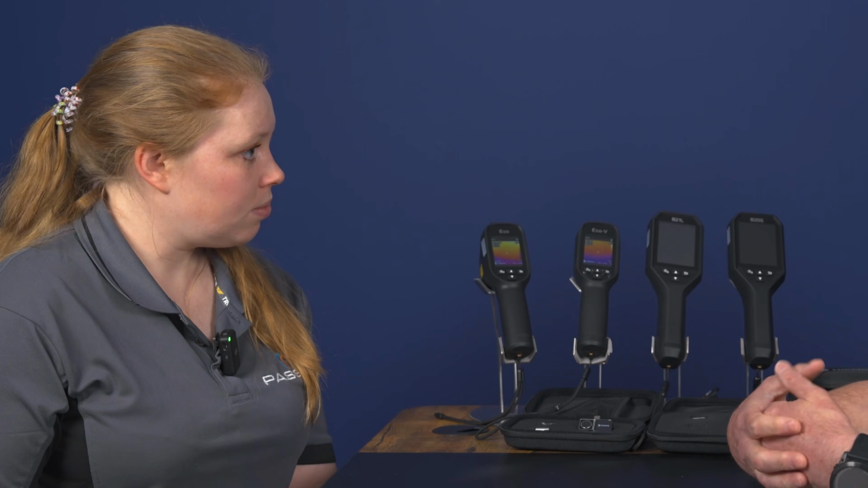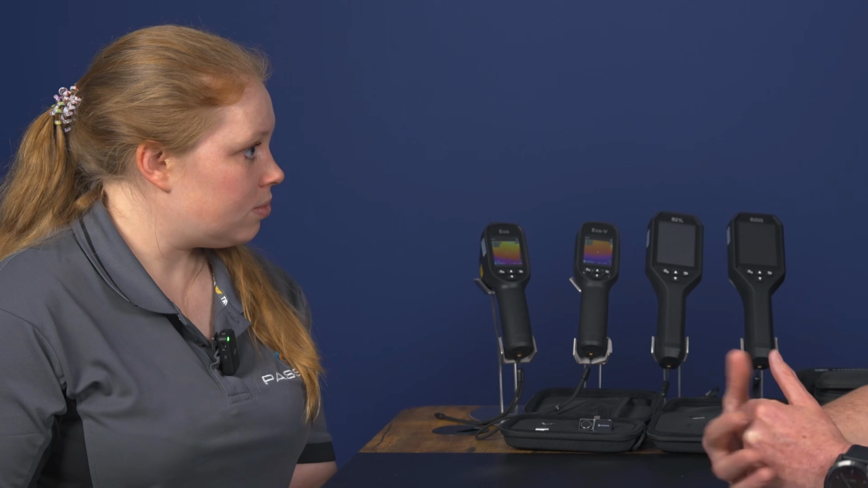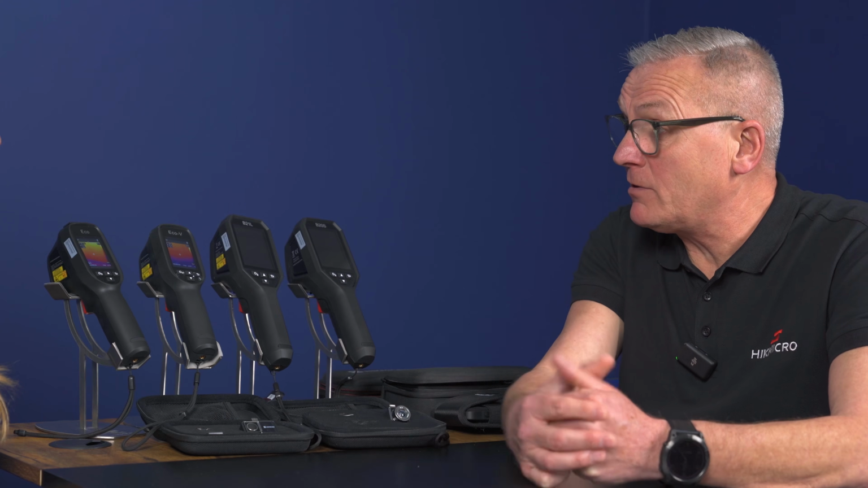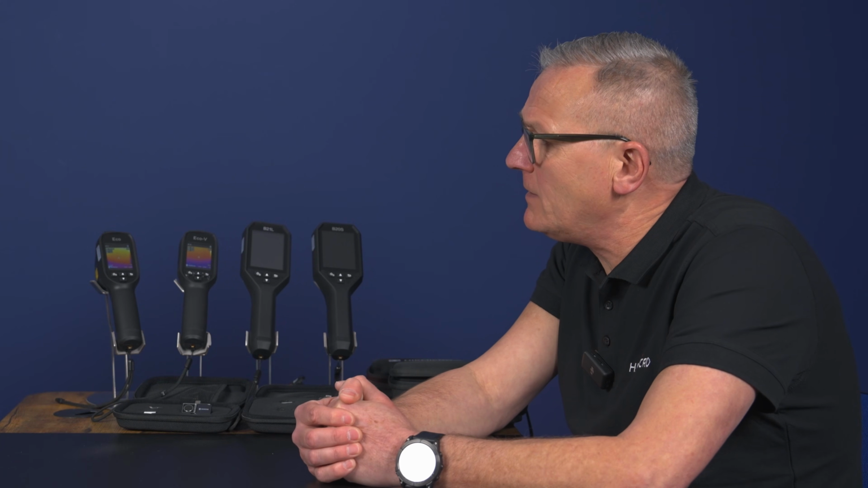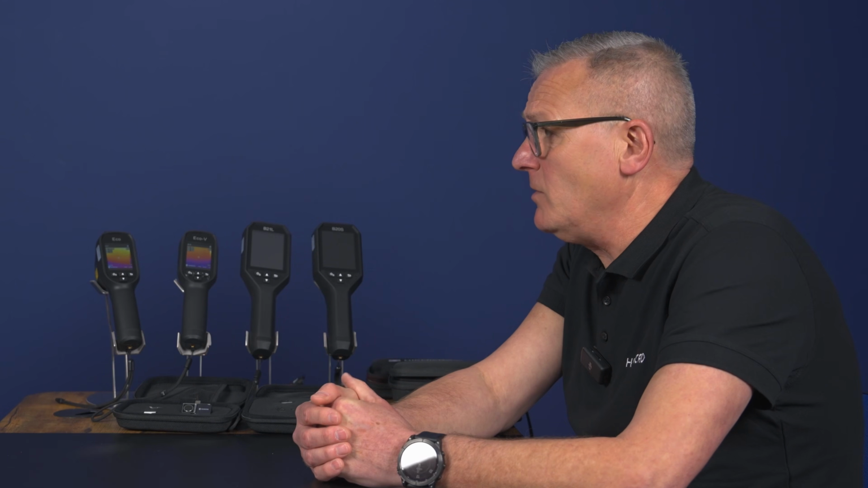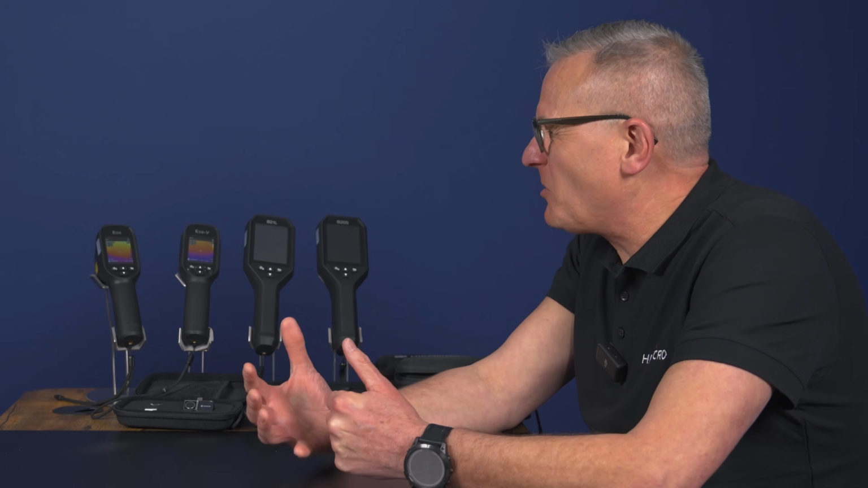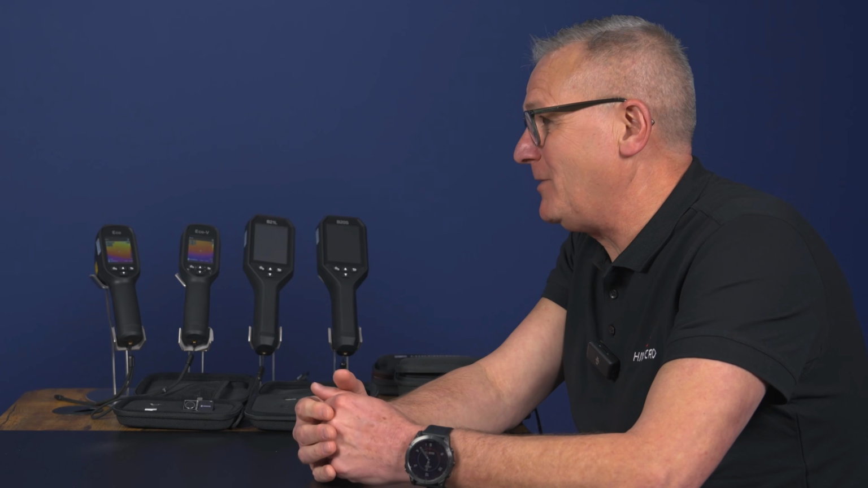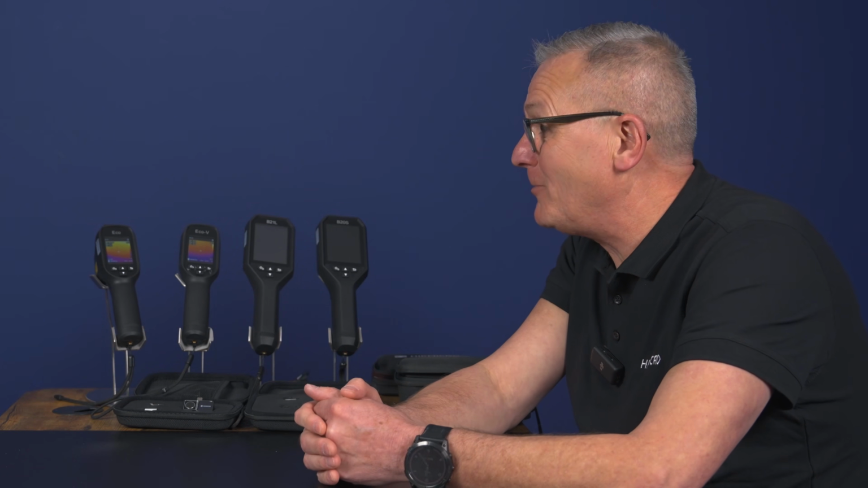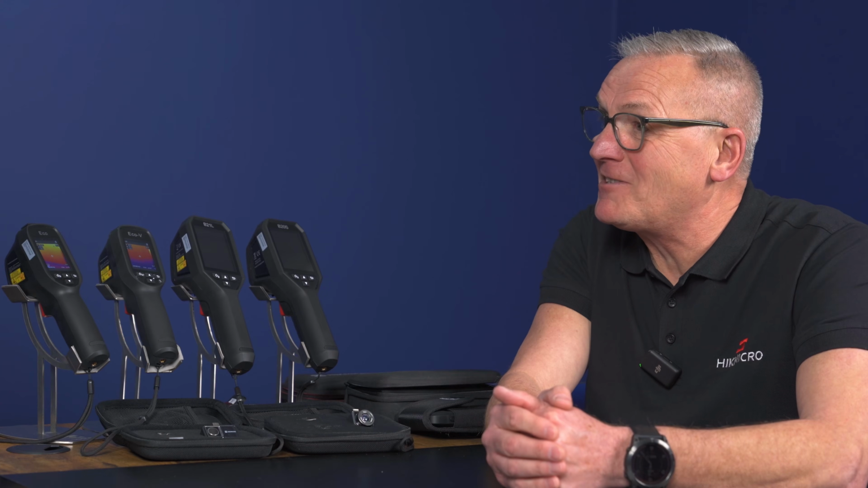The Mini, if they just wanted a quick reference and they don't want to use the app as well, with Hikmicro Viewer app, and they want to do a little bit of a report, that's when I'd really start to recommend it. It's good in harsh environments, but the Eco is a tool that if you've got greasy hands or whatever, you don't really want to be using your mobile phone and a really sharp detector.